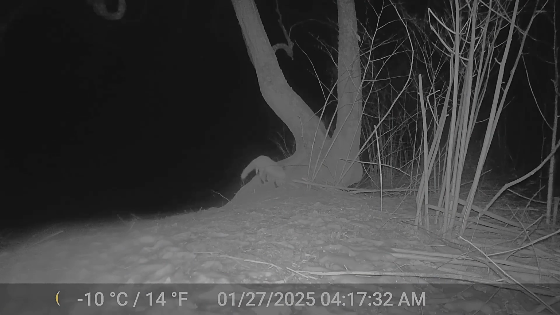Here's a red fox that decided to stop by the dino nuggets. He's sniffing all around here. He's kind of trying to sort out what's going on. But this same fox, I'm pretty sure here in the next clip, he actually stops back and he leaves us a nice little surprise right in front of the camera.